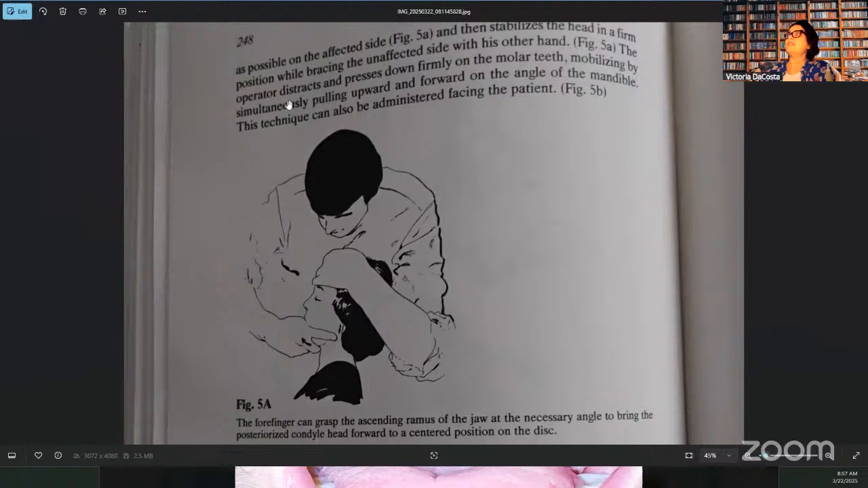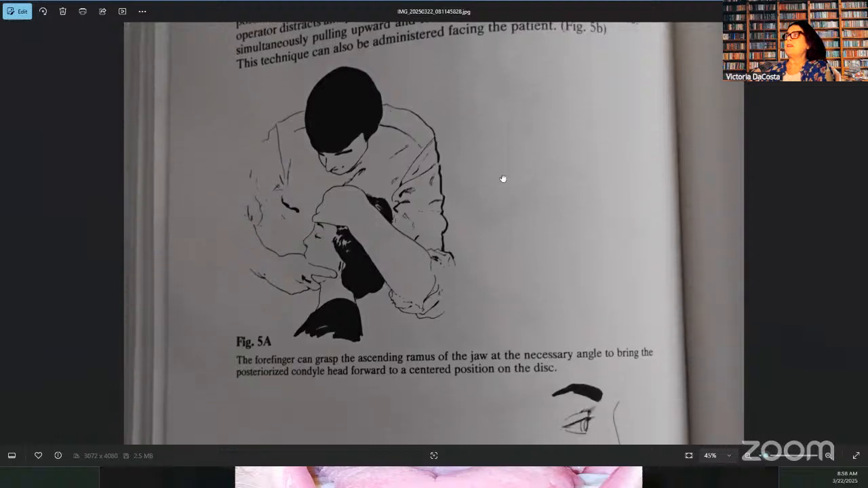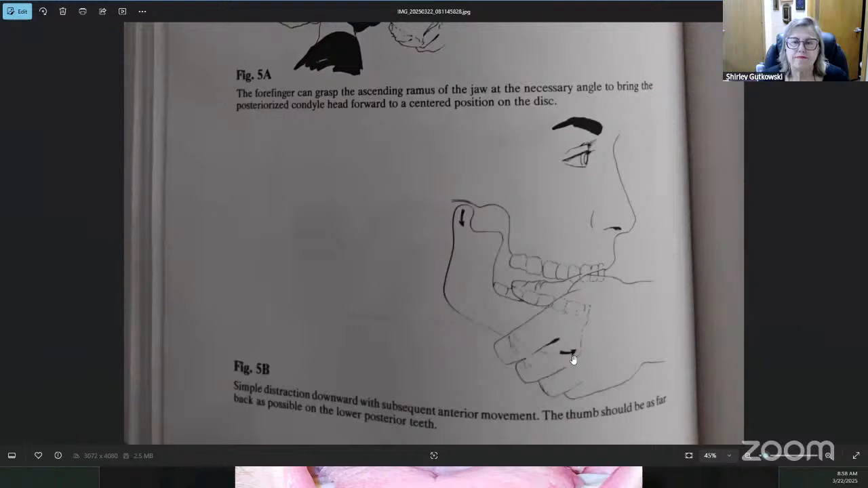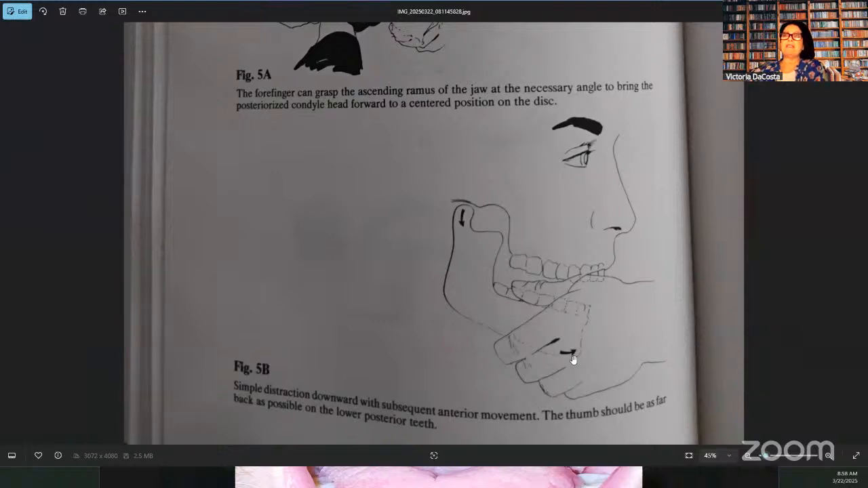Right here it says that the operator distracts and presses down firmly on the molar teeth, mobilizing by simultaneously pulling upward and forward on the angle of the mandible. This technique can be administered facing the patient. We're talking about areas where dental medicine is coming, whether they want to face it or not. It's coming. It's been published, and it's a matter of time.